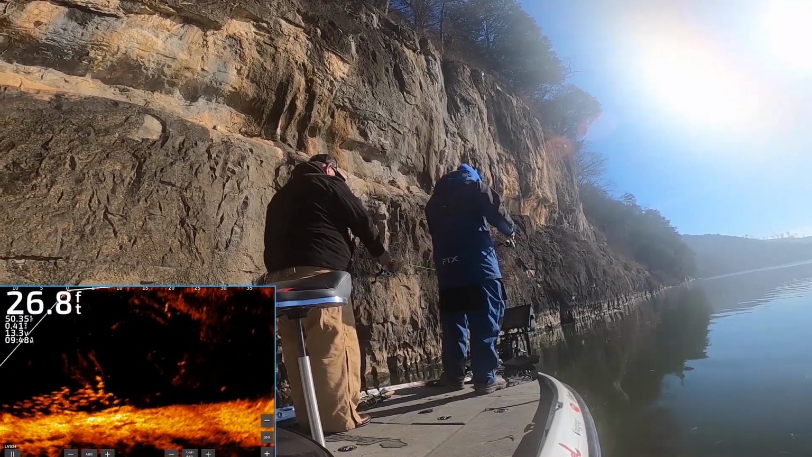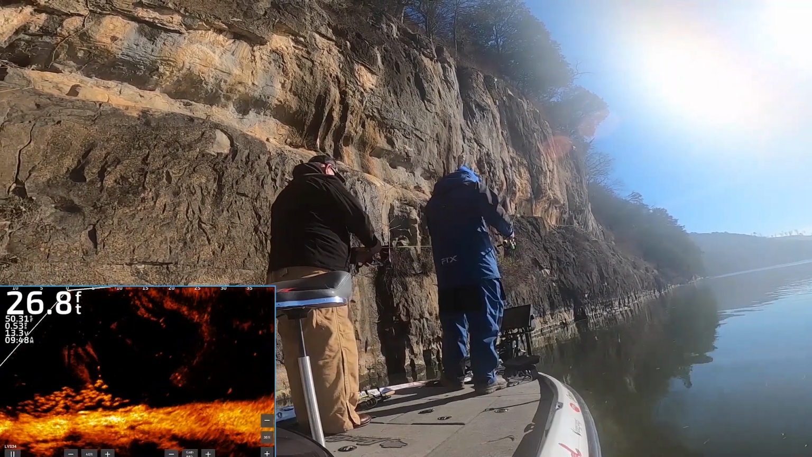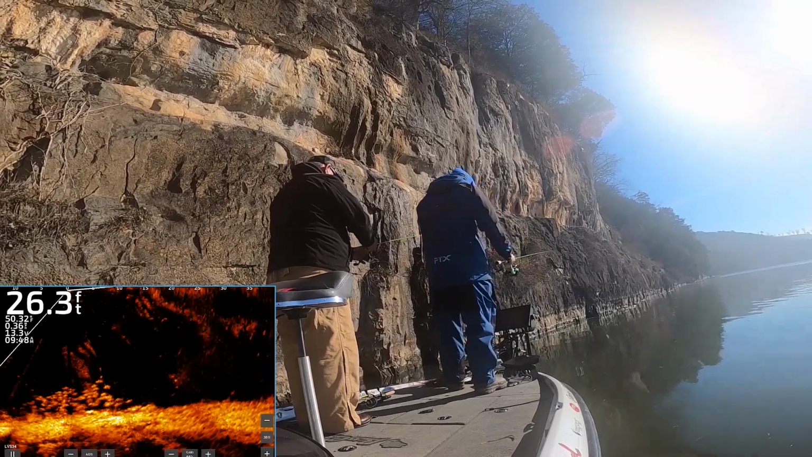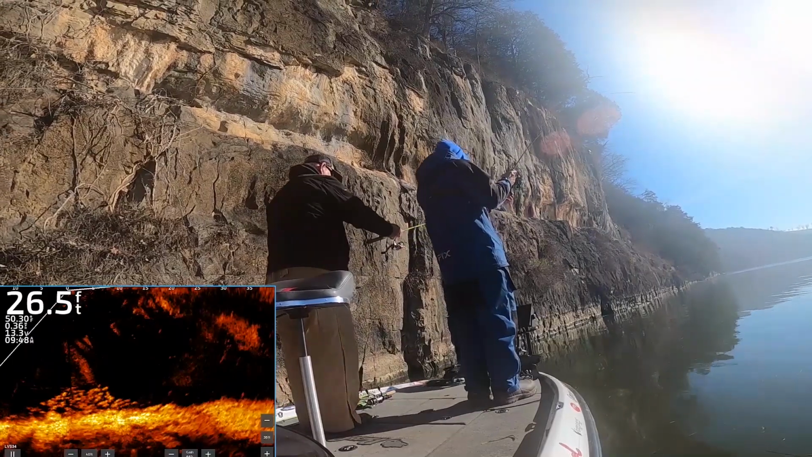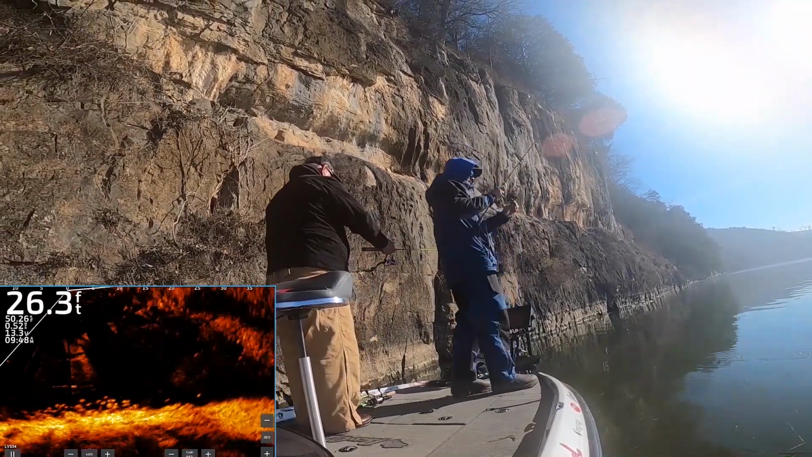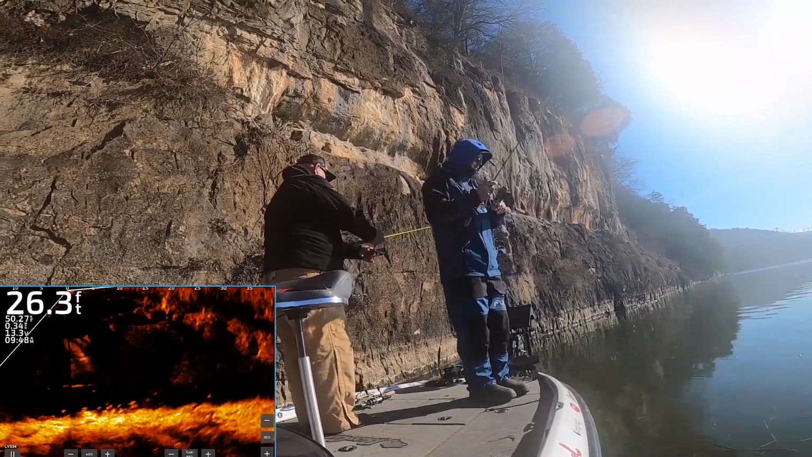He nipped it. He didn't eat it though. They are swimming. Look, we're moving down the bluff right now. Yeah. And the fish are moving with us. There he is. Wow, fighter. Jeez. Gosh. First one of the day. A moving school of crappie. We are floating with them.